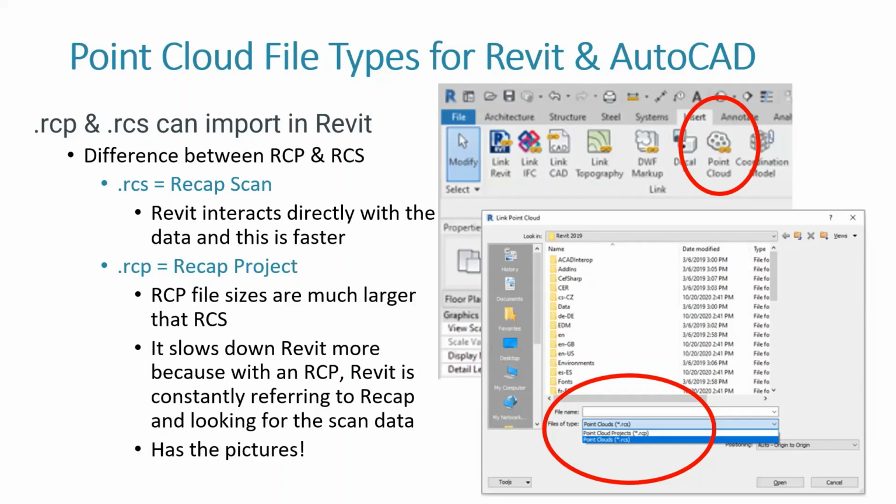If you use an RCP, it has to send the request to see what the file is looking like to the RCP, which then goes into the folder, finds the RCS that's connected to that, sends that data back to the RCP and then back to Revit. So this will actually slow down your ability to work in Revit with a scan file. So what you want to use at all times is an RCS.